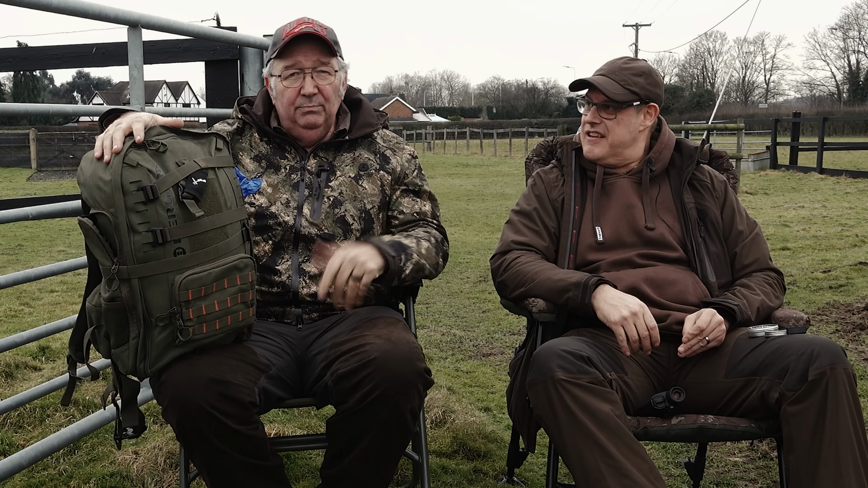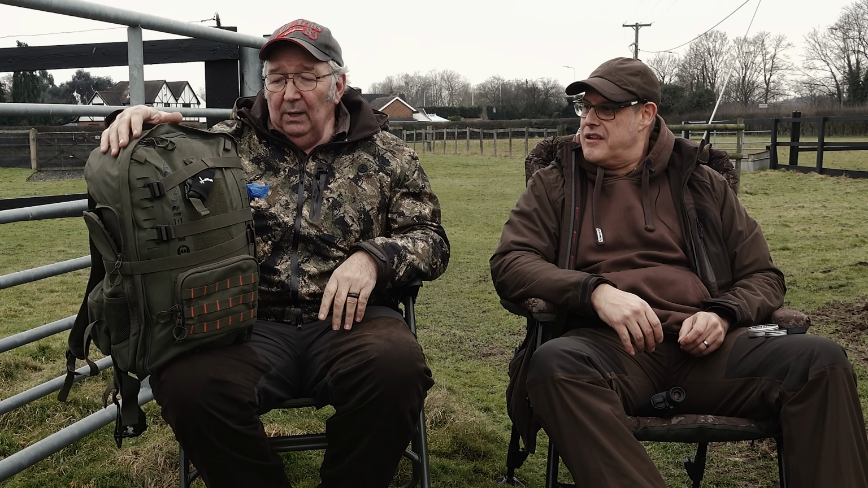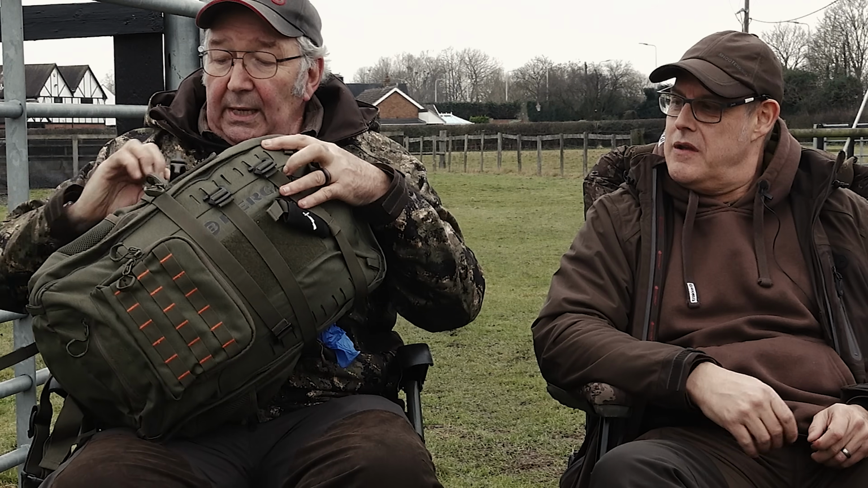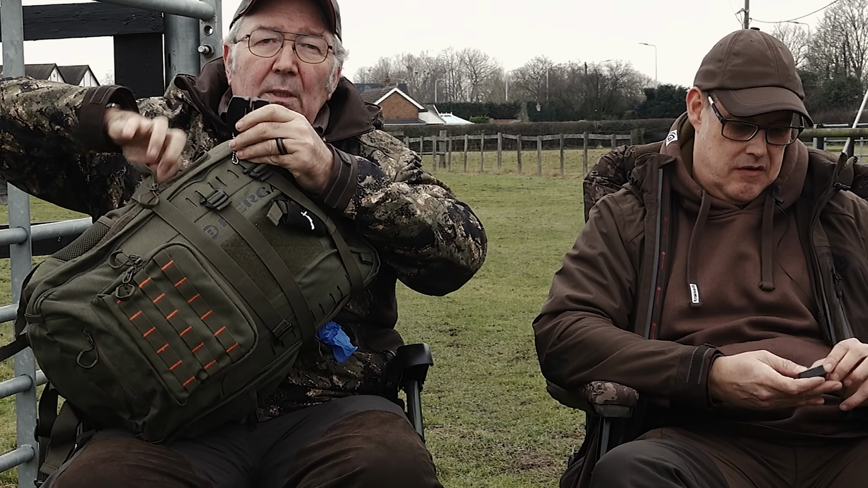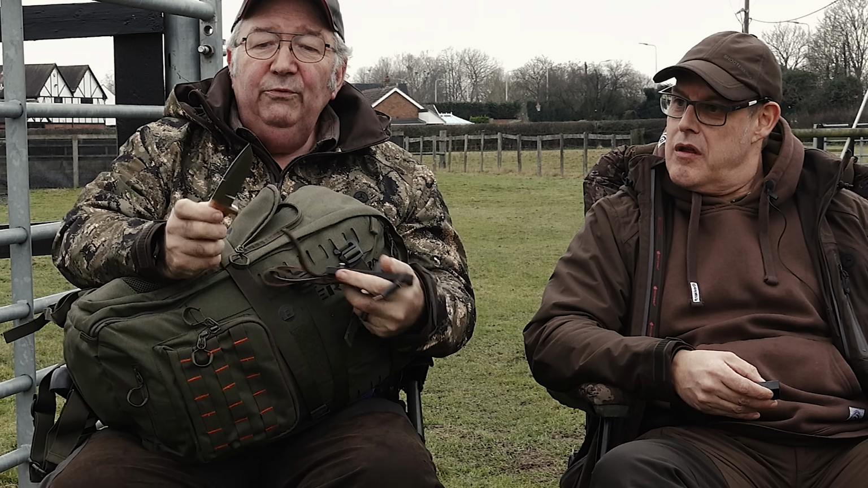I don't just put my hands in rabbit guts and stuff like that, so just put them on. It saves that charming smell all over the place. There'll be a sharpener, a decent knife. This is what I call an affordable lamping knife.